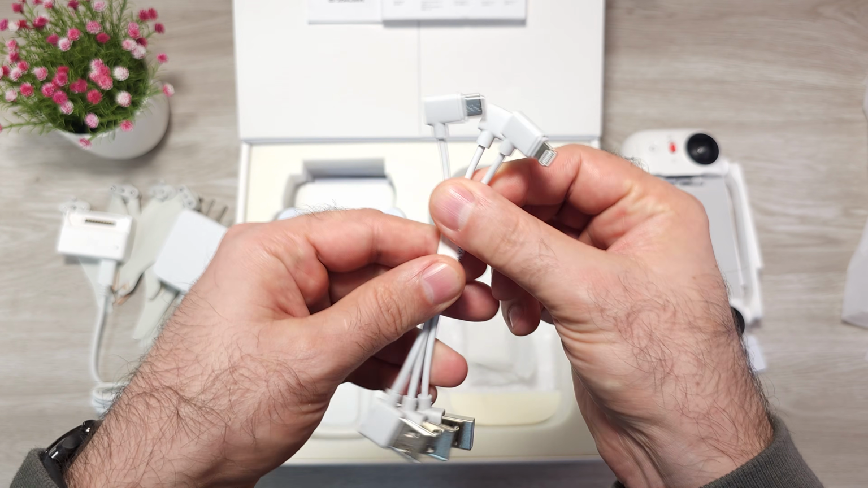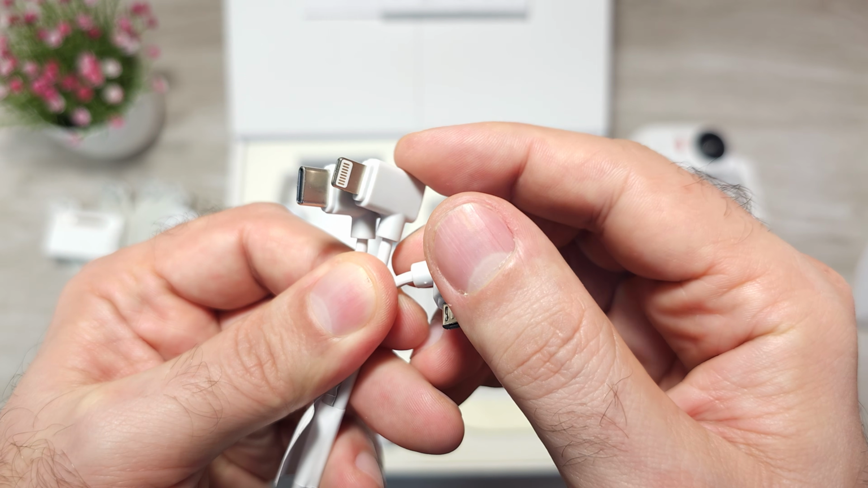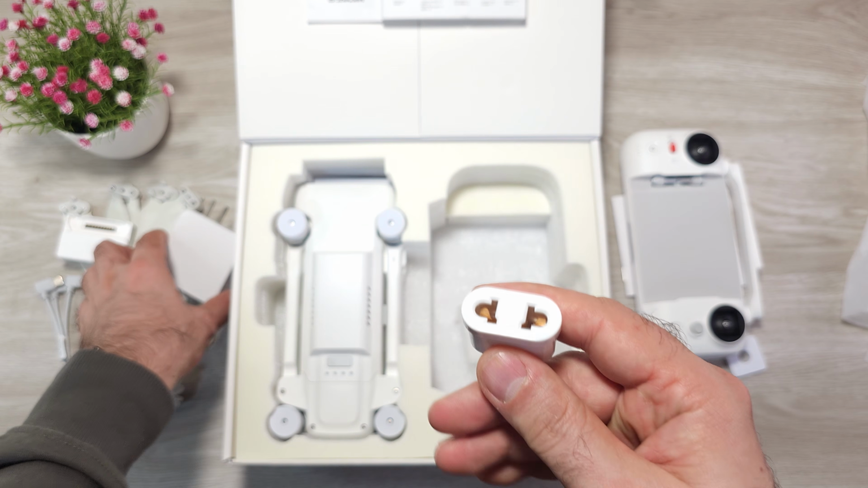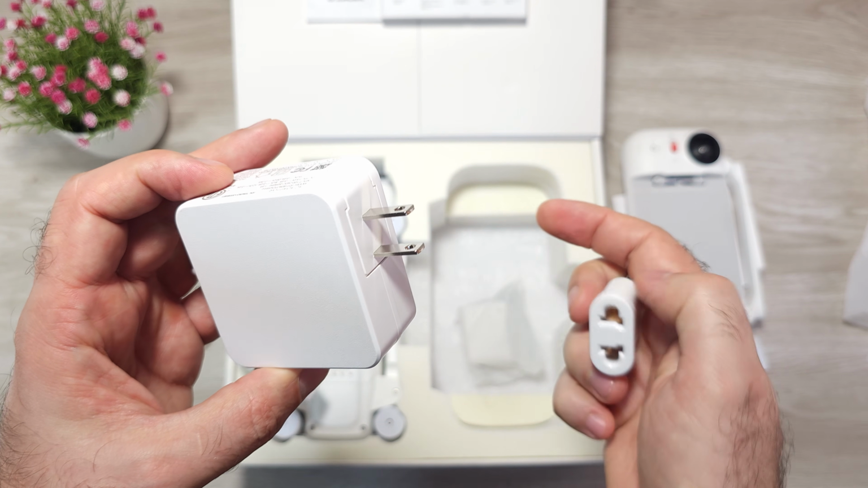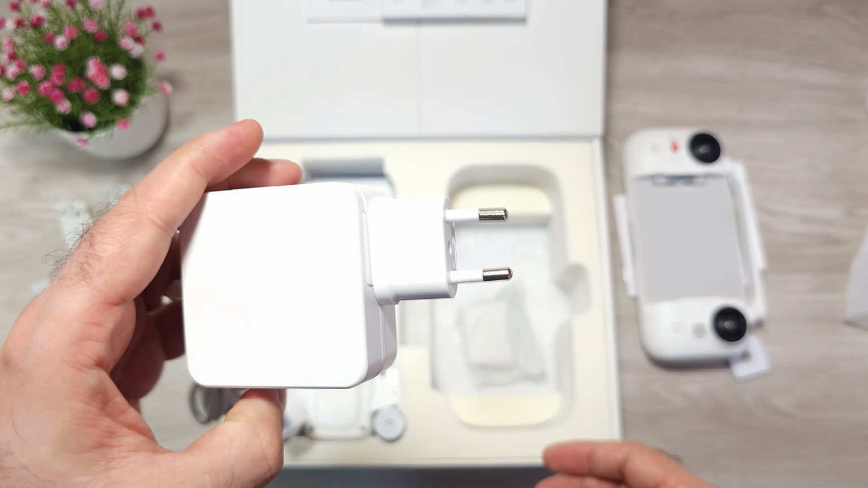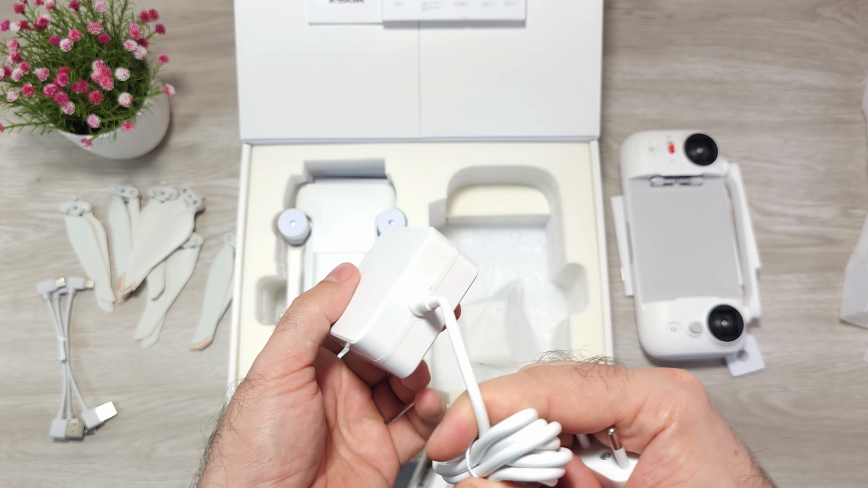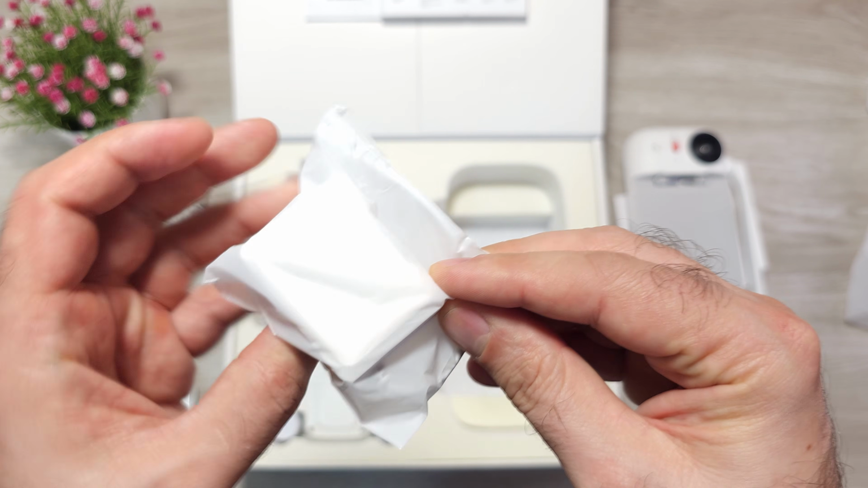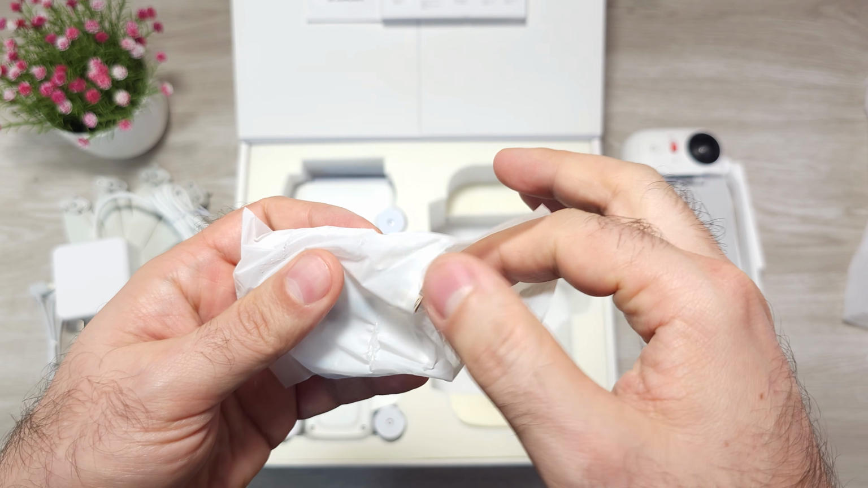We get the 3 cables for the remote controller itself: micro USB, Lightning and Type-C. I see out of the box you also get an adapter, because this one is for the US version and this for the European version. So you just plug this over it and you've got the US version. So you don't have to send 2 different types of charging bricks. That's also very good. And this is a very cool thing. I was hoping to see one of these, and finally it's here.